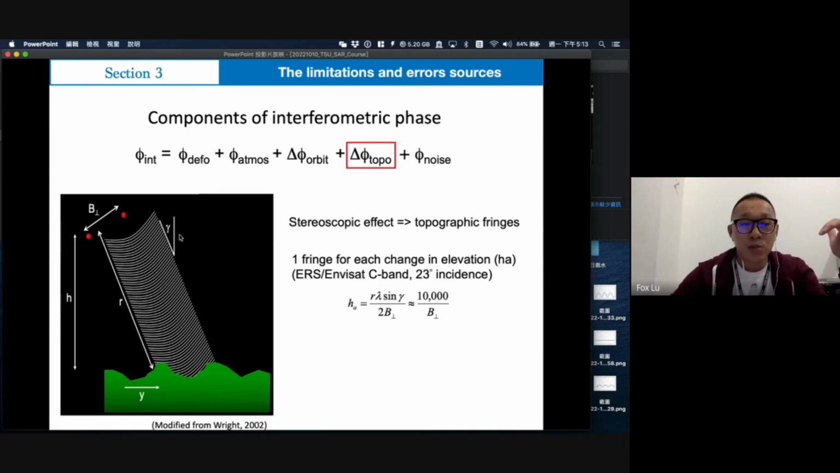With different look angles, the topography will give different topography fringes. So we want to reduce this effect. First, we support a good resolution DEM. If your DEM is very good, I believe the topography effect will reduce.